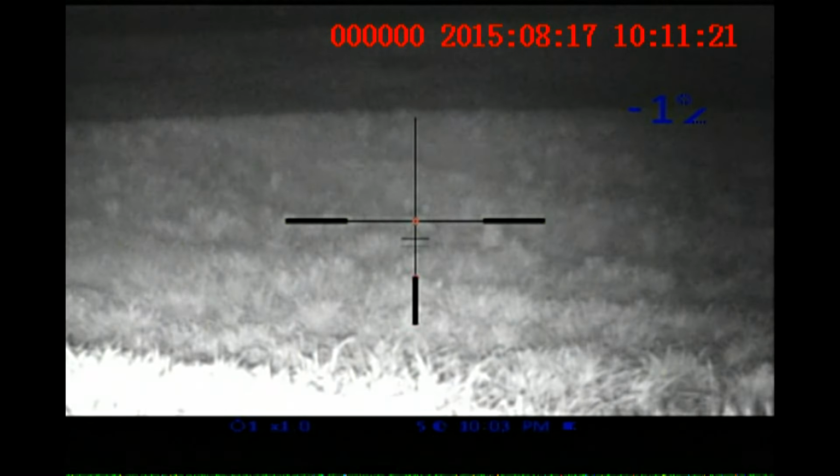And this female, I think it's a female, she was poking around to my north and west. I was fighting to see her in this grass. I think I finally got a shot. I think it's about 143 yards. Smoked her.